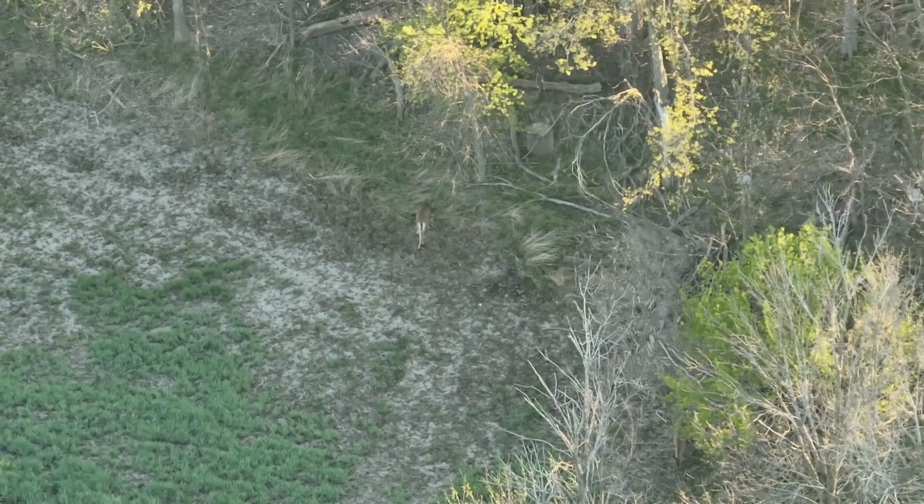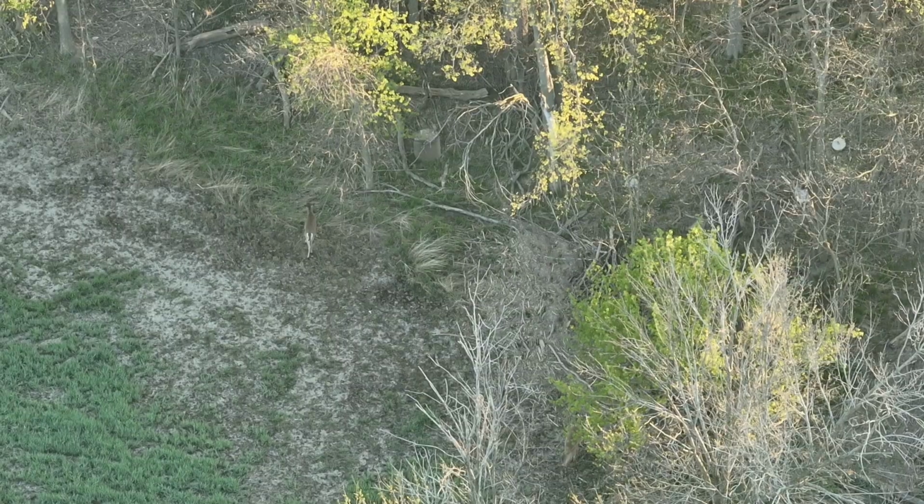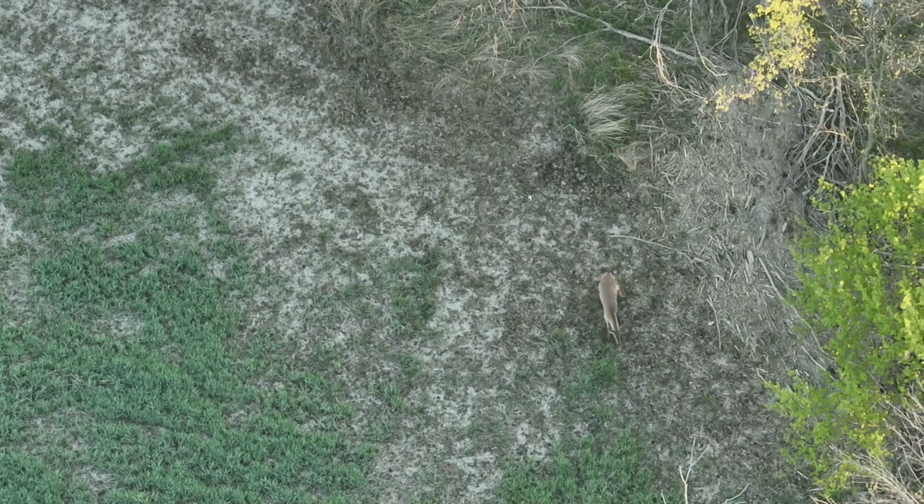In this particular case, this is one of the stragglers, doing a lot of scent checking, maybe for other deer, but moving along there. And I guess going back to that island, I'd like to see that from above. I haven't gone past that bit of water there, so it's something certainly that I'm going to check out. I need to take some waders, make sure I can get across whatever water I come across.